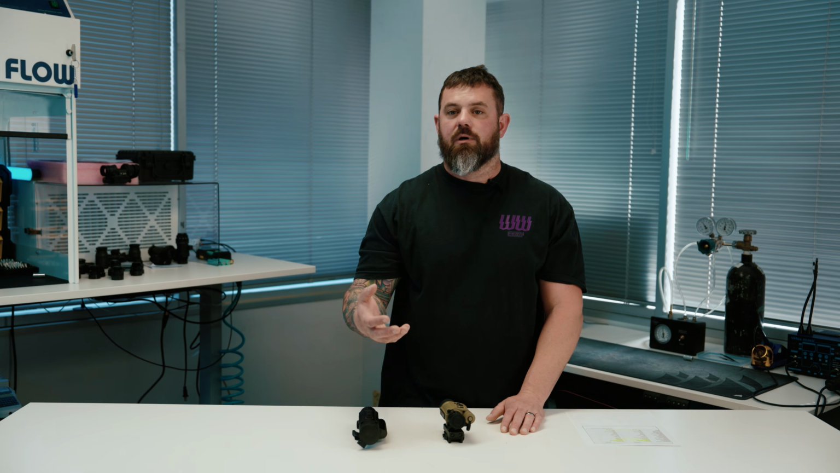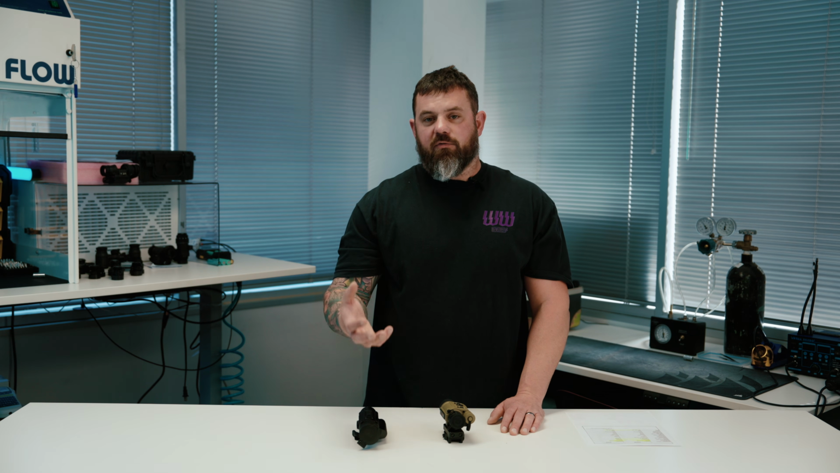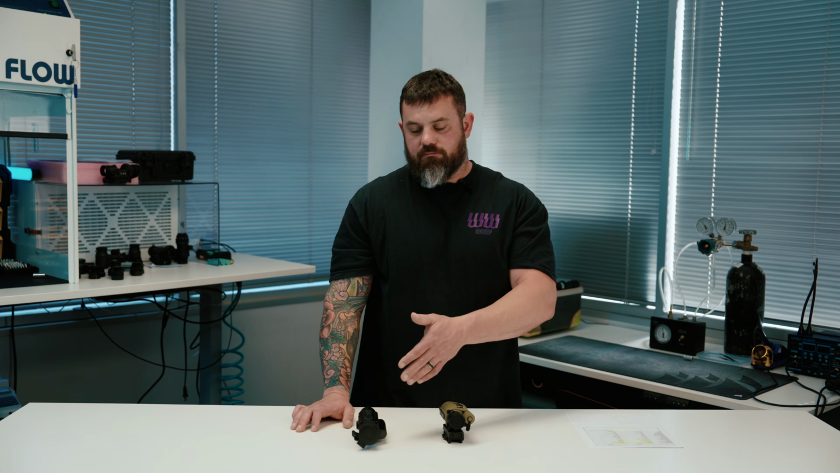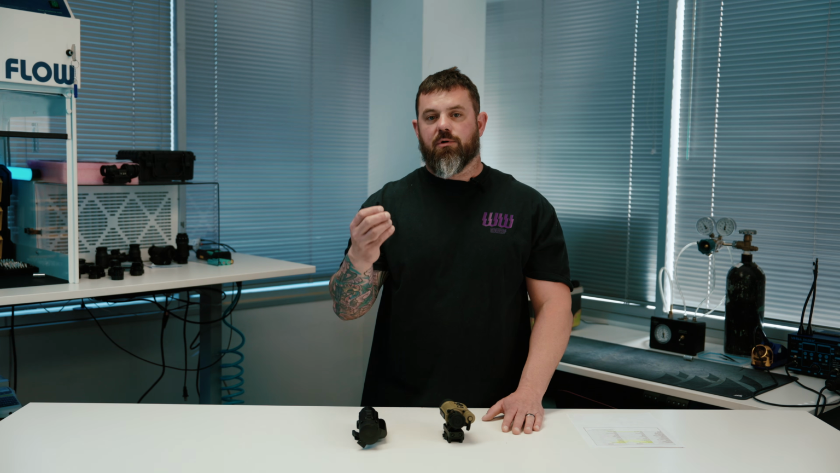These things also play a big contributing factor into the optic performance as well. So all things considered, we've reviewed some of the technical specifications, we've talked about their intended use cases, and we've talked about the price. I can't tell you what the right thermal is for you, but I can give you all the information so that you can come to your own conclusion.